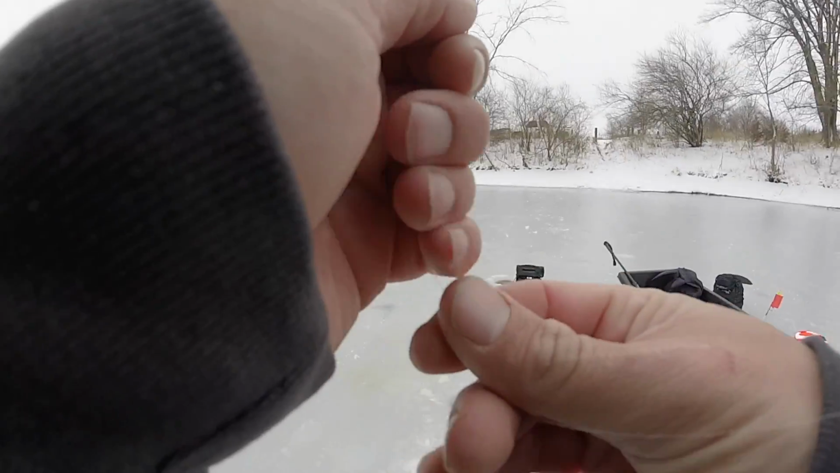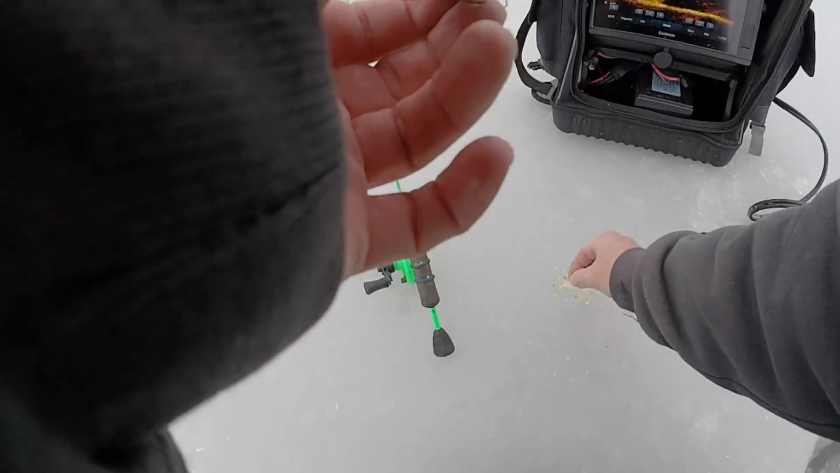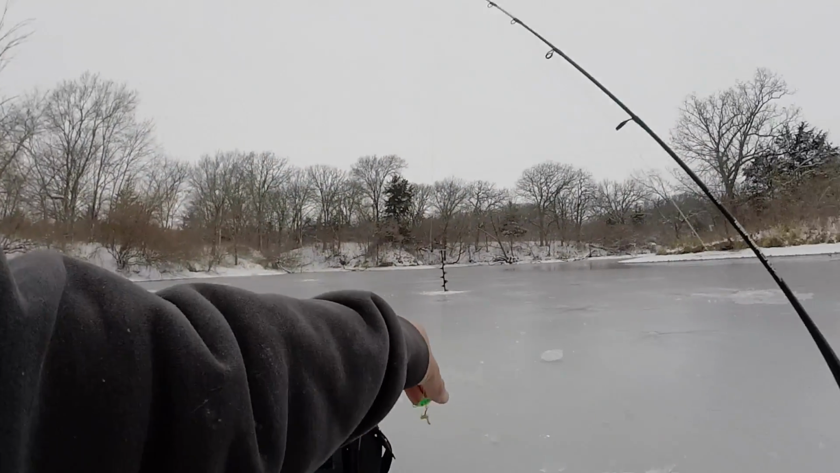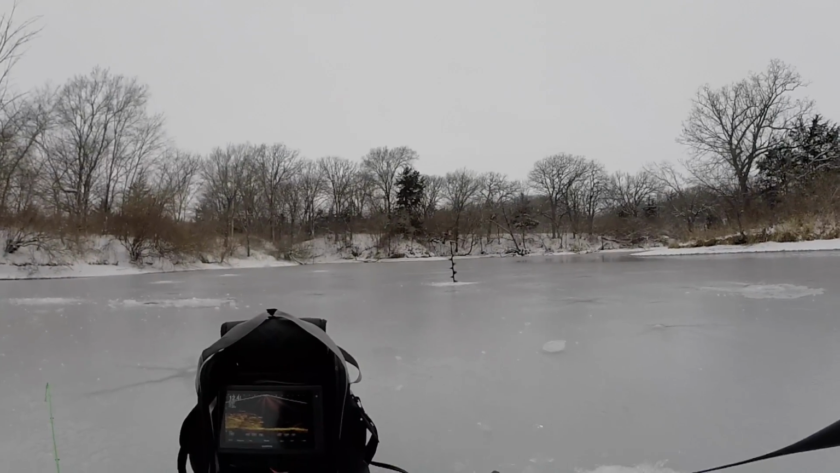Alright, tie on another jigging Rap and go from there. Alrighty, so new jigging Rap. Definitely not the same color. The other one was way more natural, but the water's so dirty in Nebraska that I don't think it really matters. But running into tree branches does matter, so I just drilled a hole off to the side here.